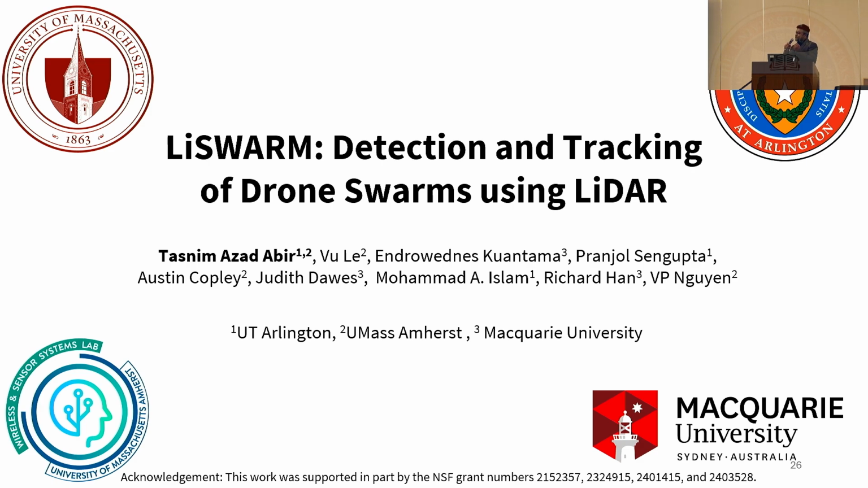Most of the clusters in our data comprised 10 to 20 drones, and after downsampling, that was the number of points. So the classification was applied on the clusters, not a single point.